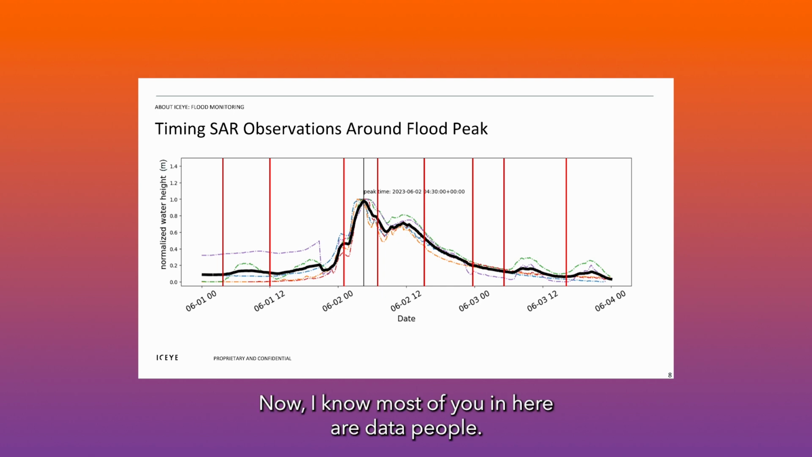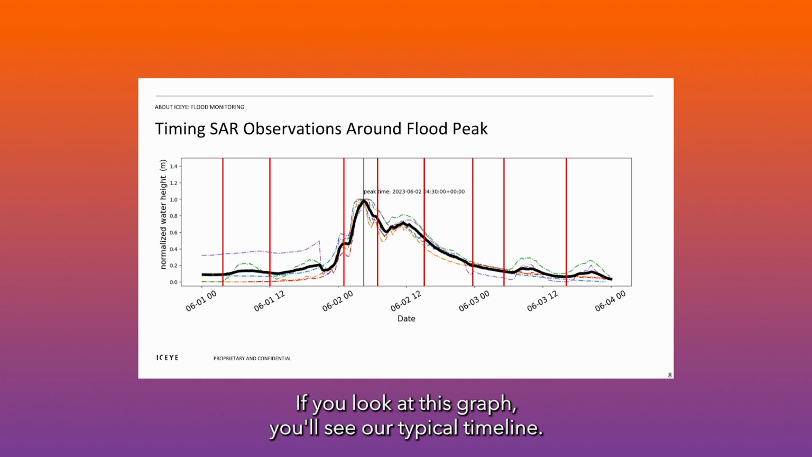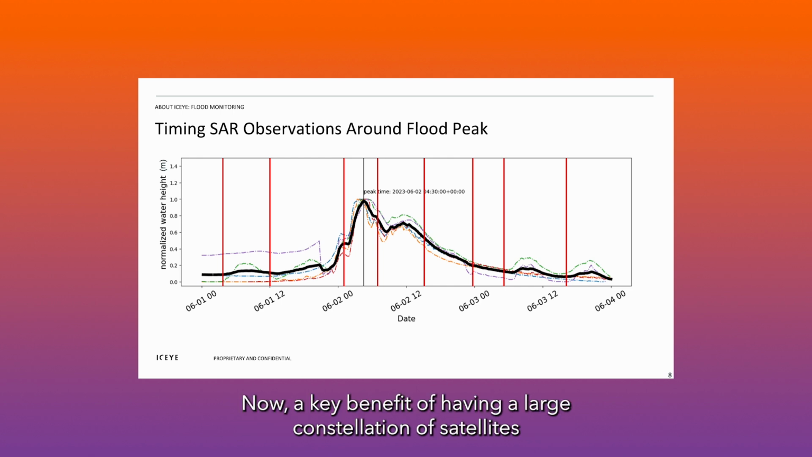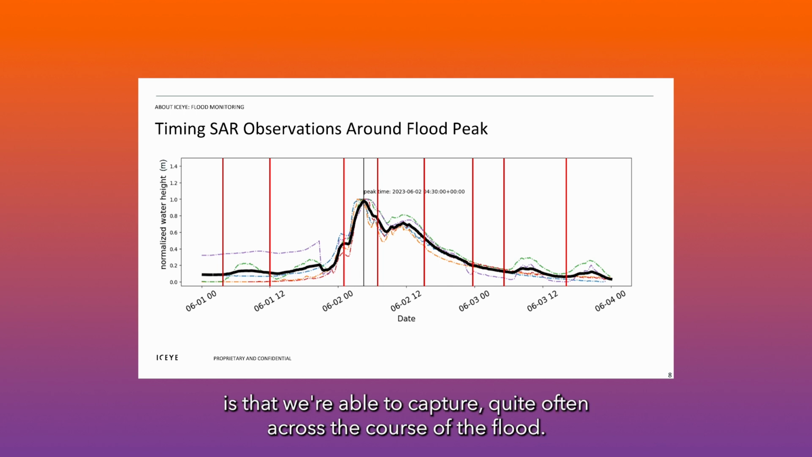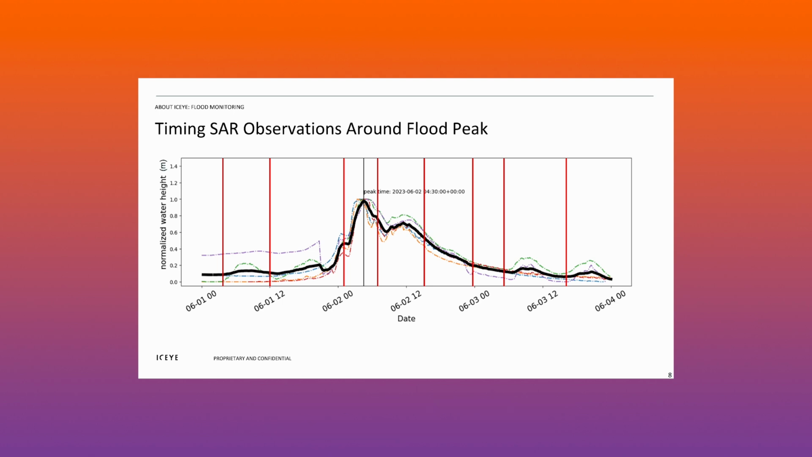Now, I know most of you in here are data people, hopefully, so I've targeted this presentation to you. If you look at this graph, you'll see our typical timeline. The vertical lines in red illustrate where we capture our SAR imagery. Now, a key benefit of having a large constellation of satellites is that we're able to capture quite often across the course of a flood.